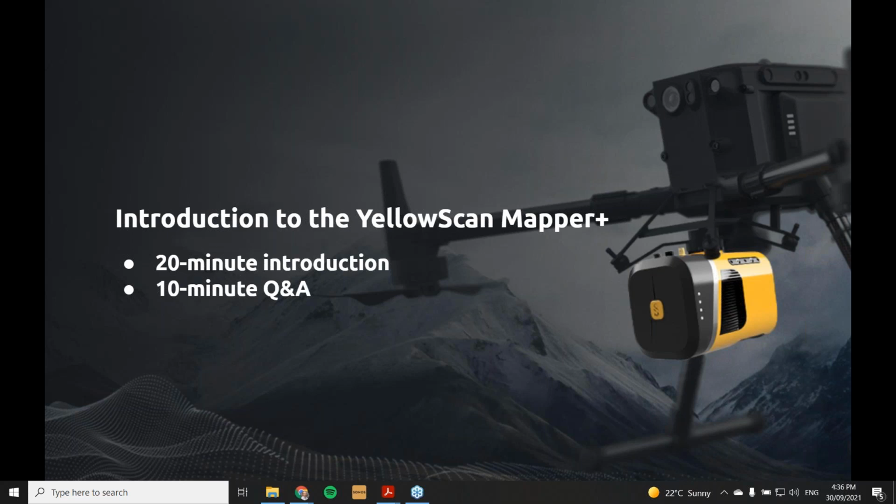Thanks for that, Pierre. So we've got a question here around whether it's compatible with a second payload on the M300. So I guess one of the things I'd be mindful of if you were using an M300, aside from the mounting considerations, is that you have to factor in the field of view, but there is also the weight consideration.